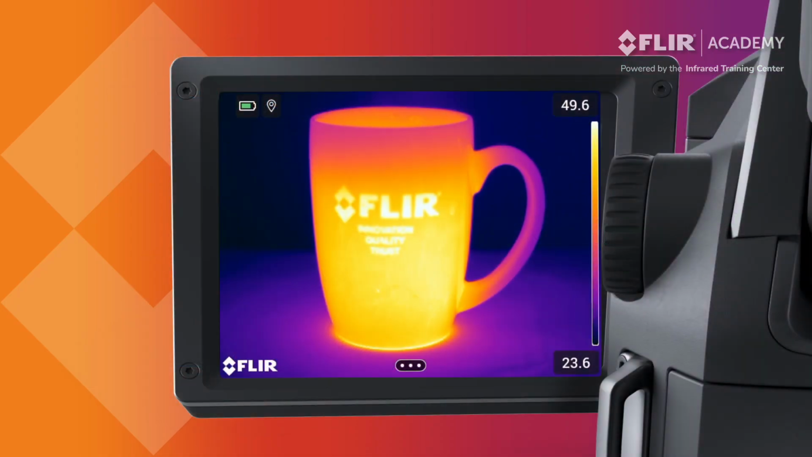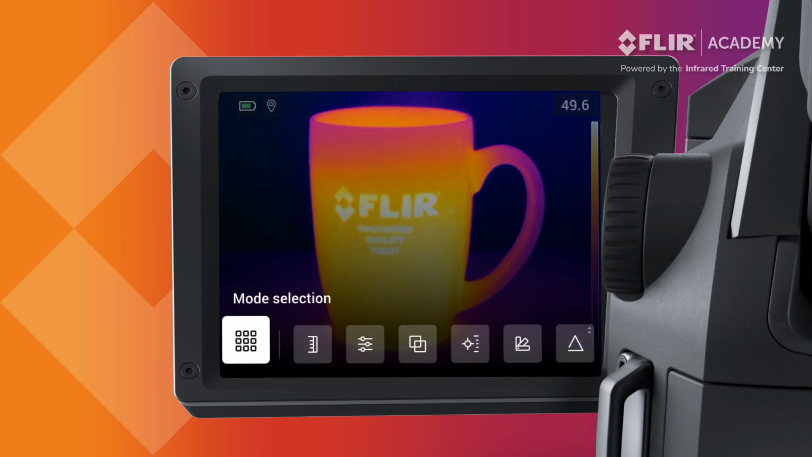The FLIR G series saves both thermal images and video and provides additional options to capture time-lapse sequences or save images in multi-recording mode. These can be set from the main menu via mode selection or by using the mode wheel.